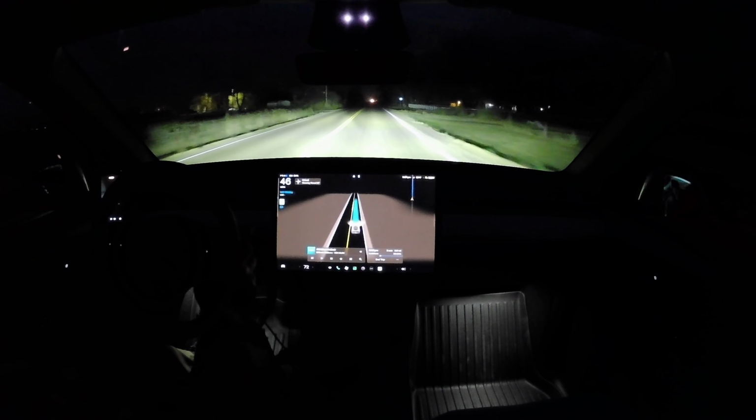Ooh, road work in Lochbuie, eh? Which way are we going? Let's, I don't know. Oh, she has us going around that way? No, don't turn here. Inaccurate routing.